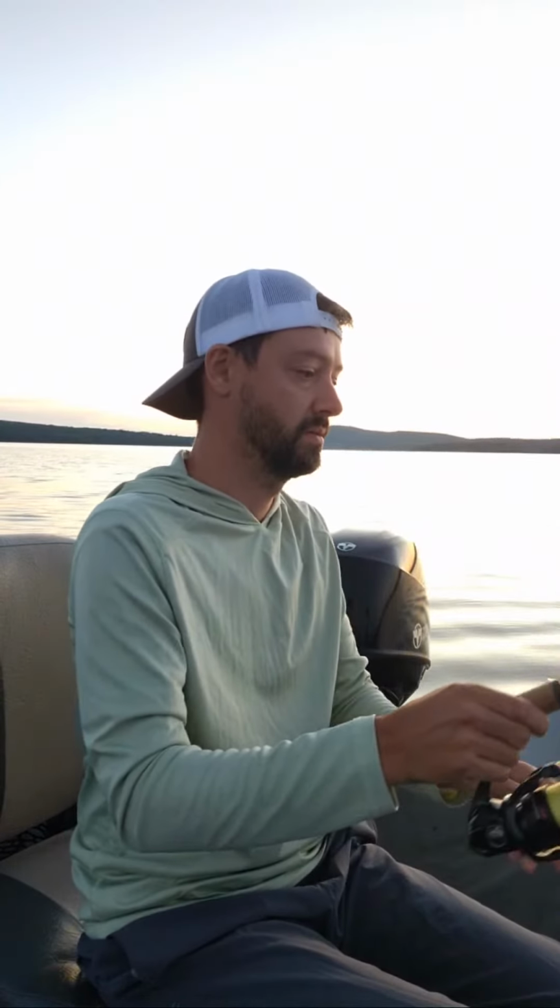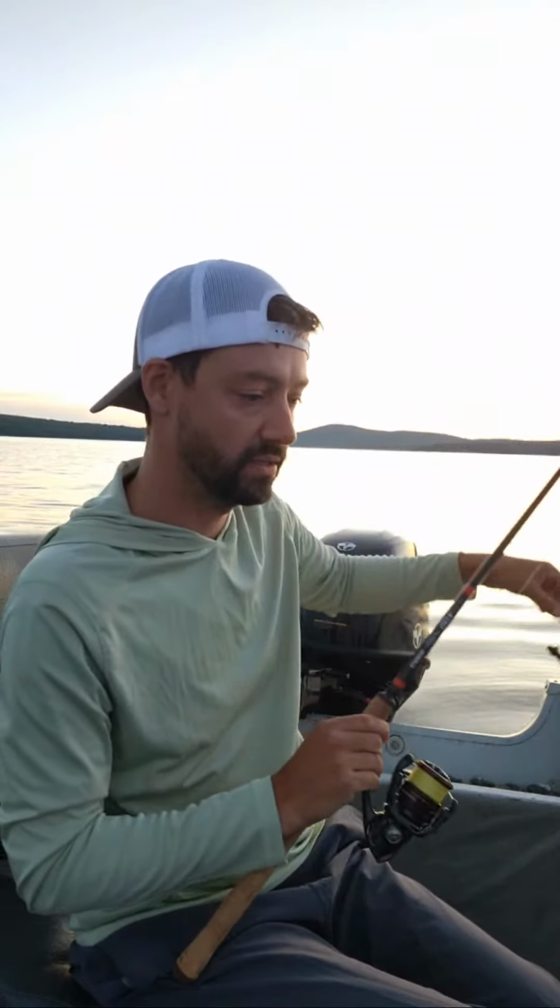My dog's getting grouchy. I'm not seeing any Lakers here. So I'm gonna put this rod away too.